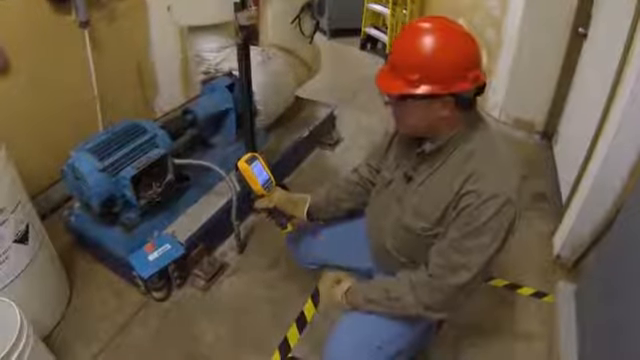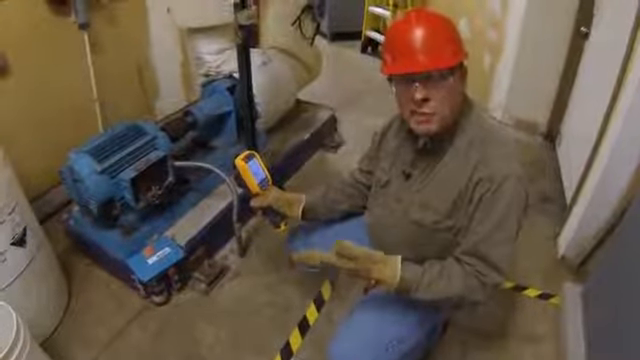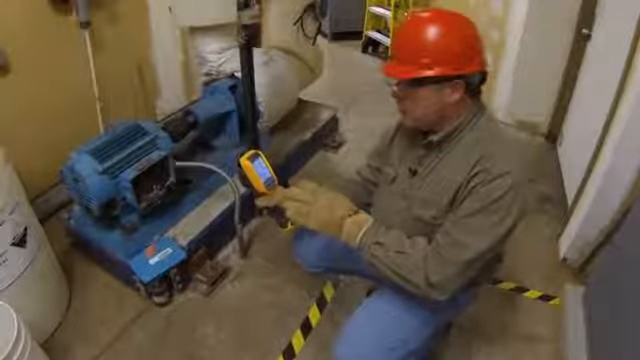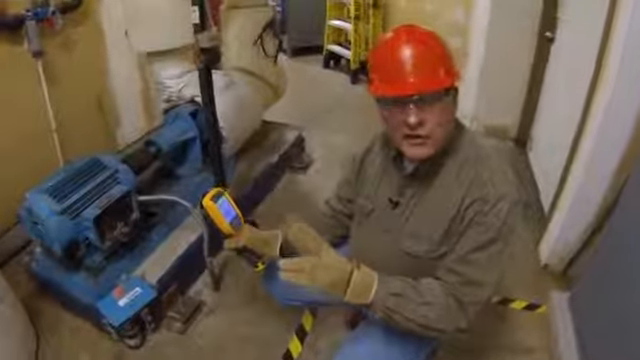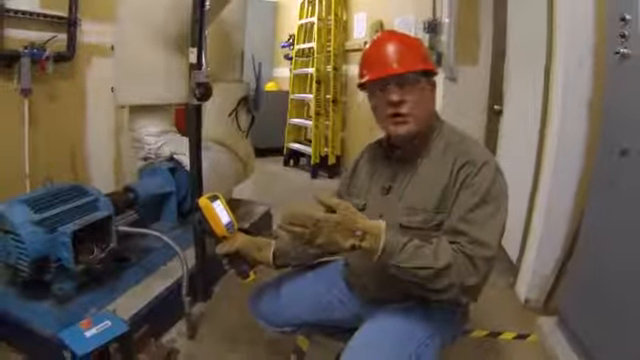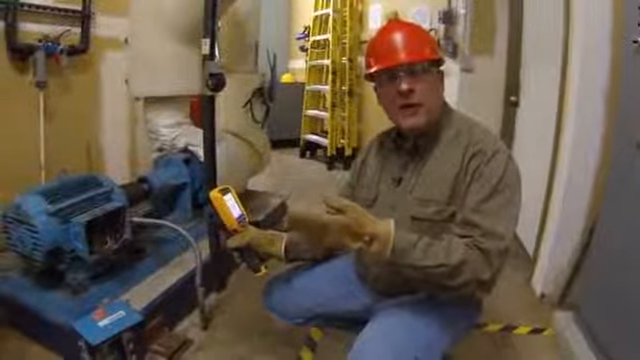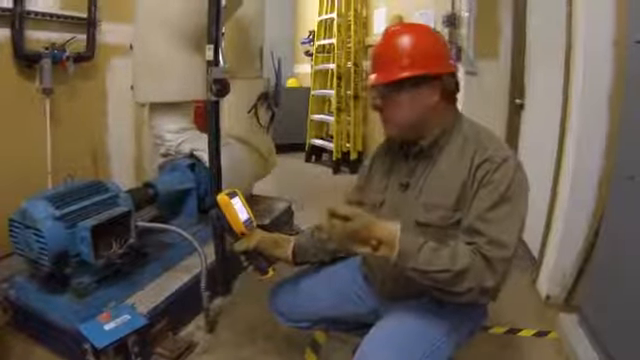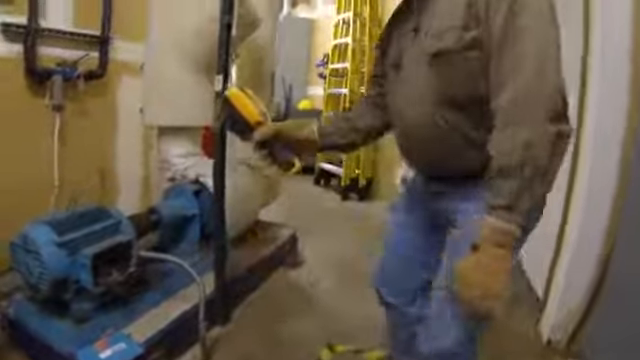I'm also looking to see if there's any overload situation on any of the lines. I'm not seeing anything there. You know, a single phasing motor may be operational and may be working, but you're going to see two of the phases significantly warmer than the one that was shut out, okay? It'll be a lot cooler, and that motor will start overheating. It will actually draw more power just to try to keep running. So definitely look out for things like that.